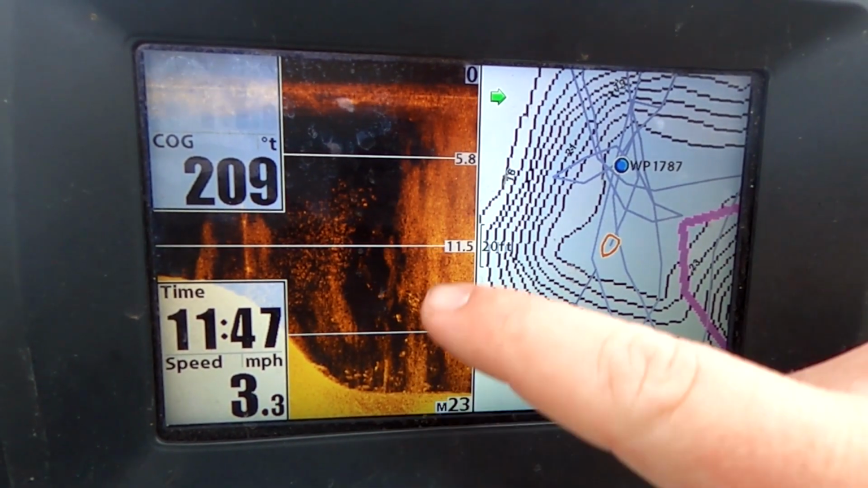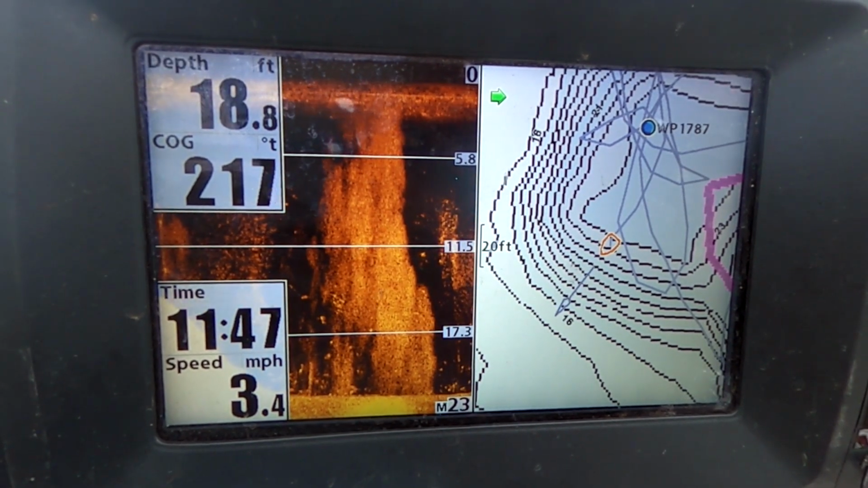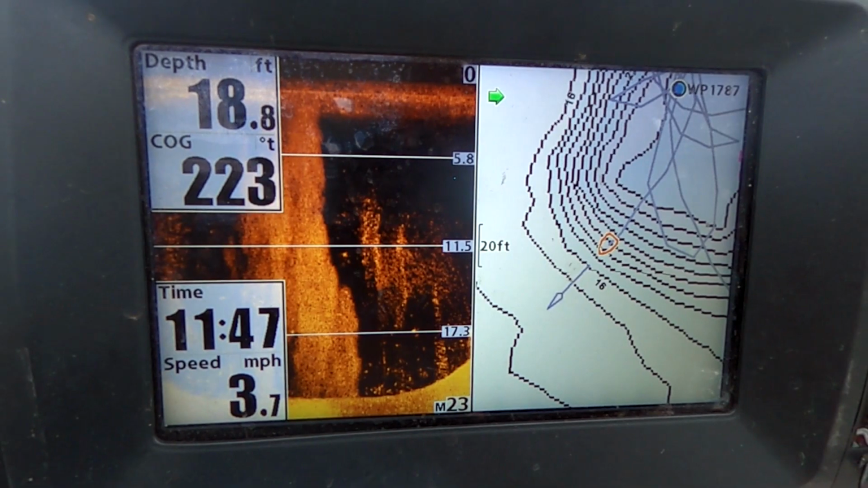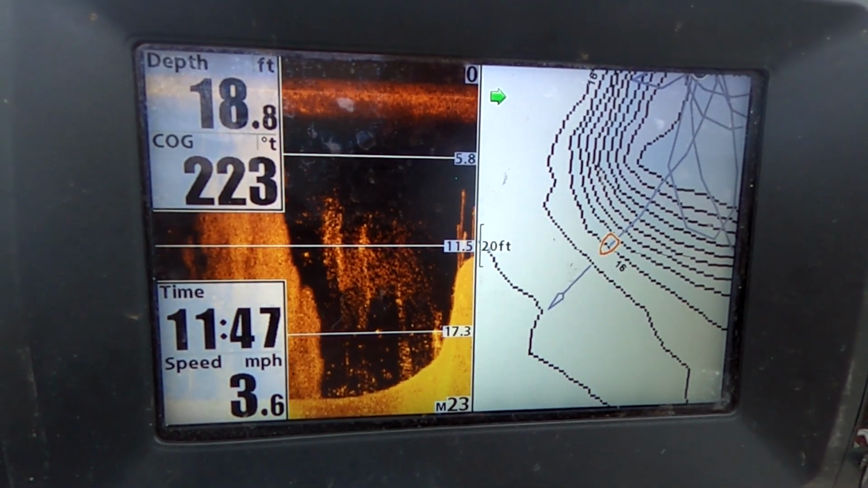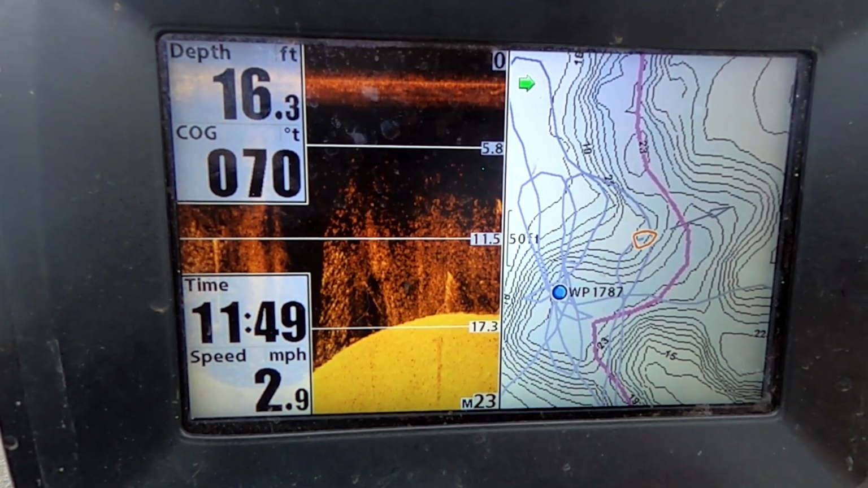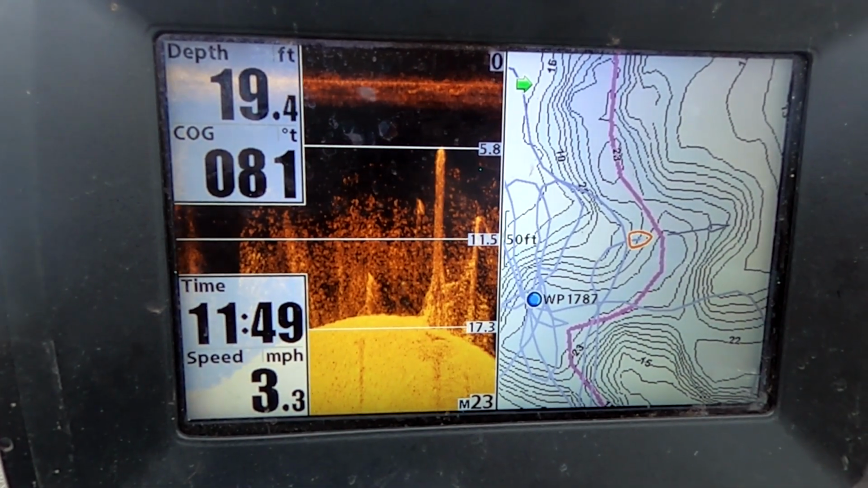Now what we're getting here is the thrust from our motor. But these are all balls of shad, bait shad, very scattered. Shad everywhere. I mean, this is all shad. Sparse shad, that's for sure.